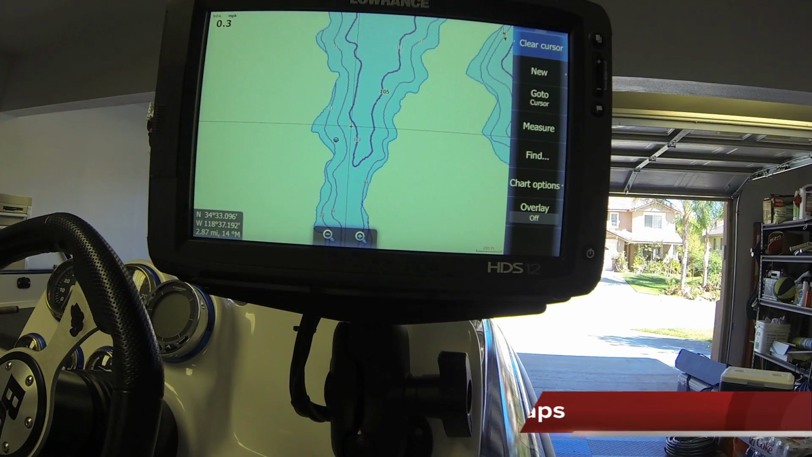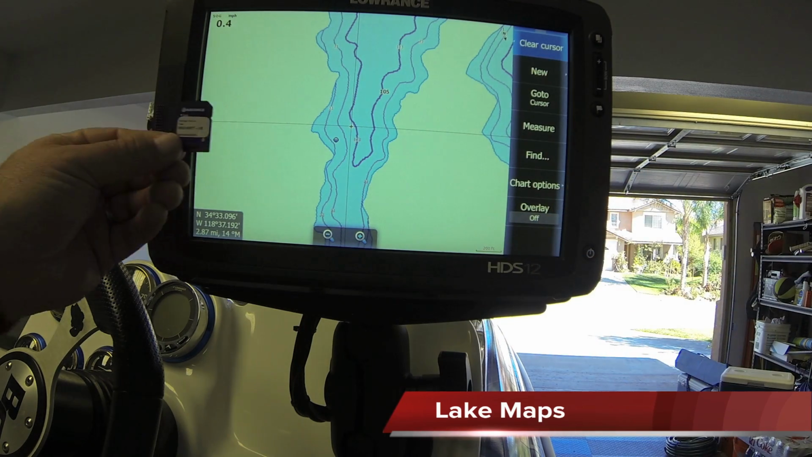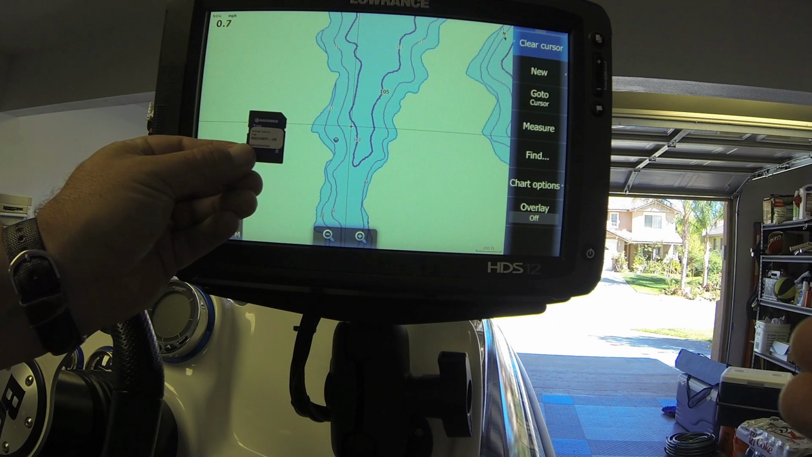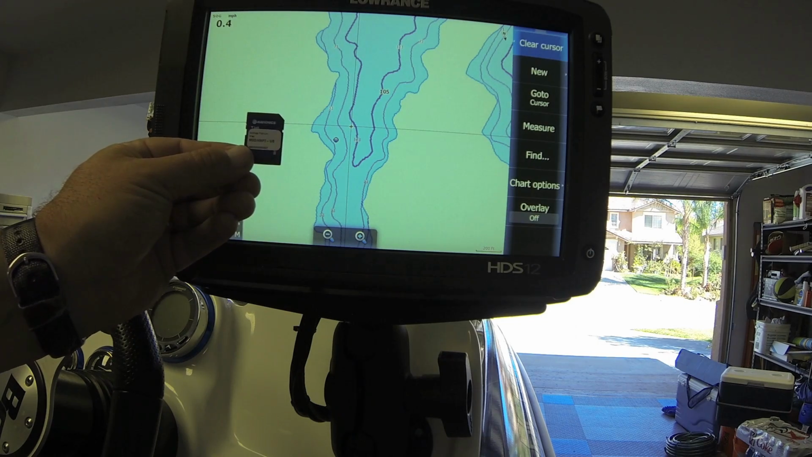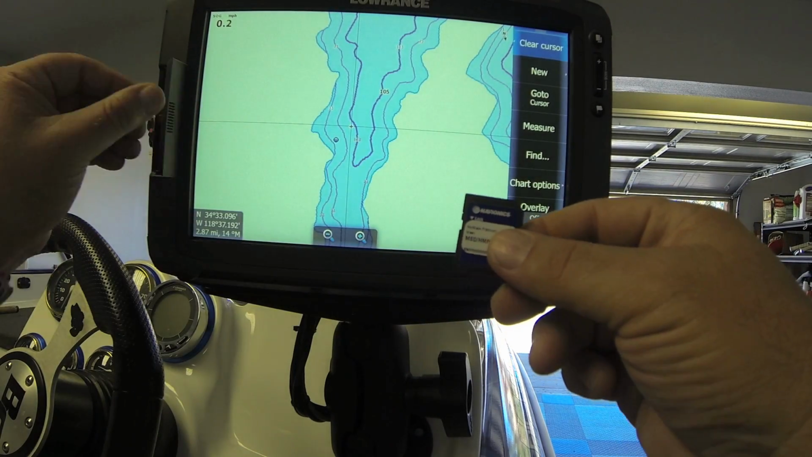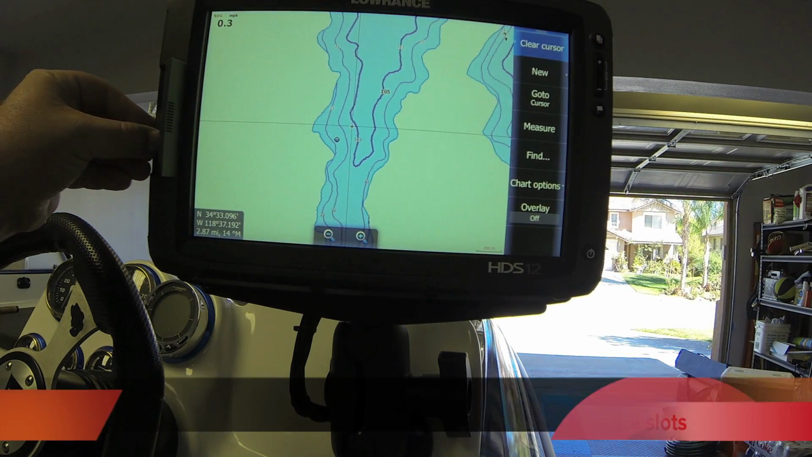Your Lowrance lake mapping system already has a built-in map into it, but a lot of people are going out and buying Navionics chips. And here's how easy to put a Navionics chip inside your unit and start getting a higher detail mapping for your unit. Open up the side compartment for your SD card slot. I'm going to place this unit on the bottom, click it in,